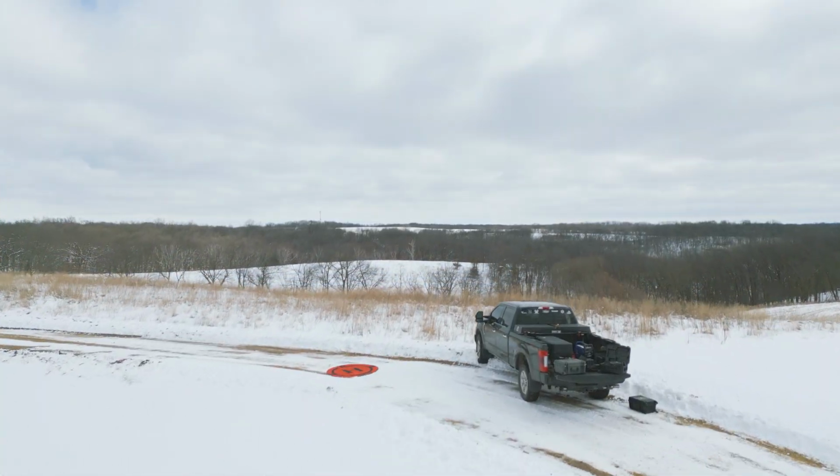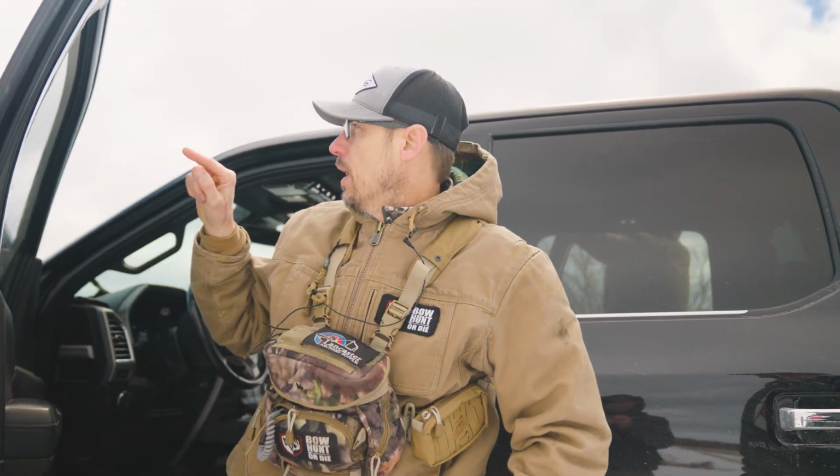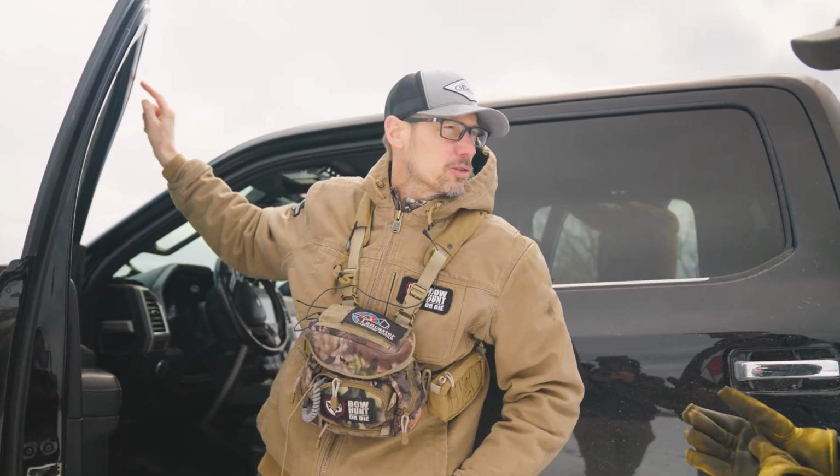We got a drone coming in right now. It looks like we're gonna have to move in order to get the other back side of the lease. So what we'll do is we'll pack up all of our gear and then we'll drive over to the other side there so it's a little bit easier for them to get that count over there, okay?